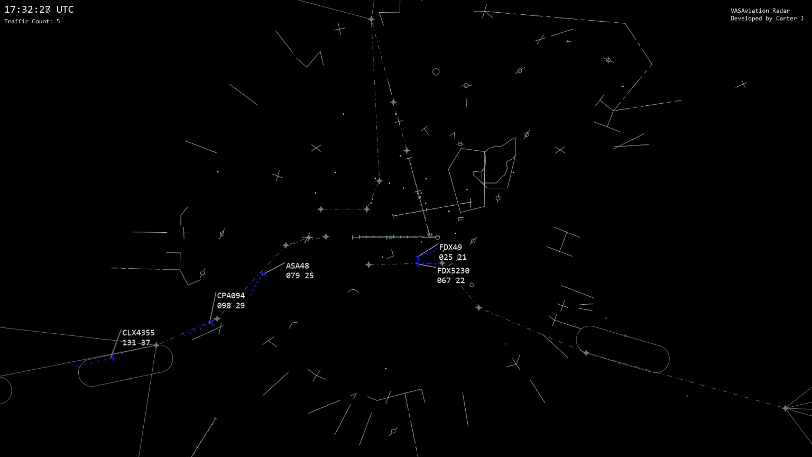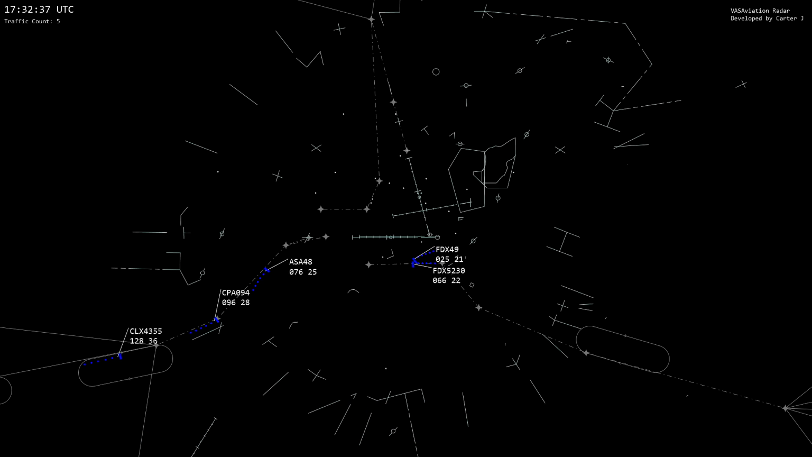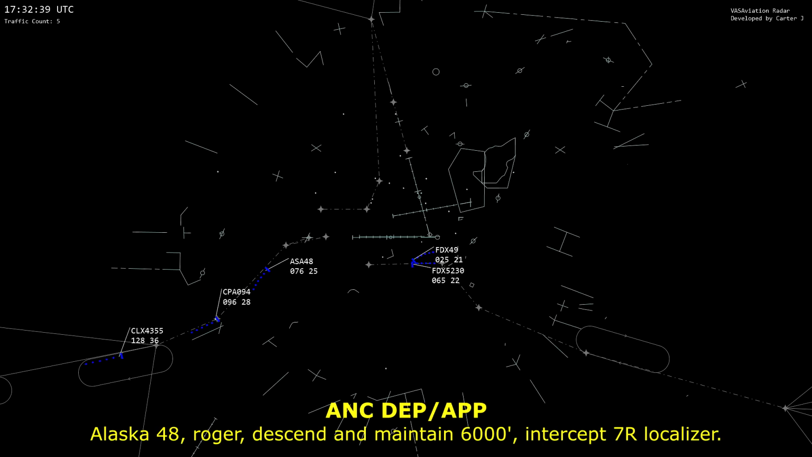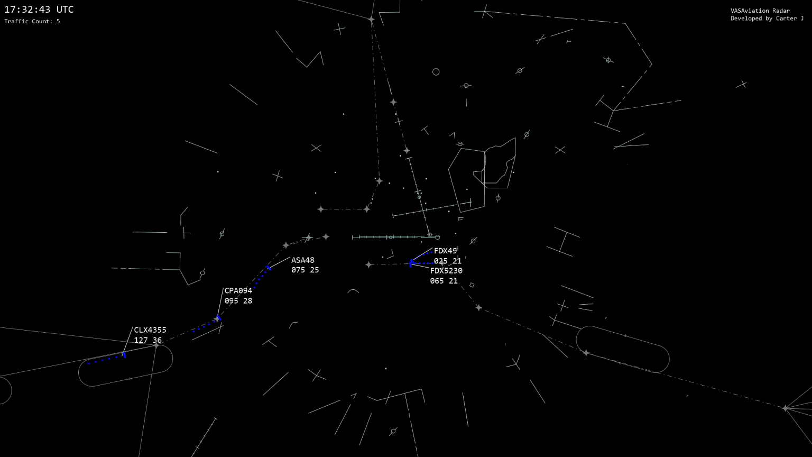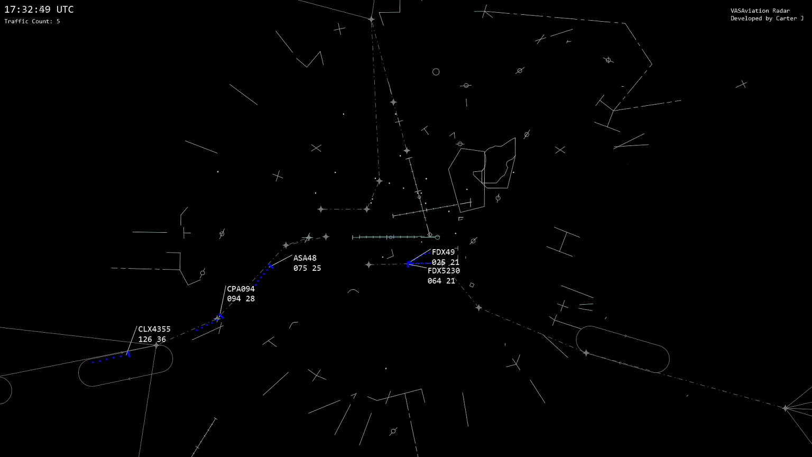48, you up? We are up there, we just turned, we're going to intercept the localizer, so we get back on the air. Alright, there's two people checking in there. Alaska 48 only, you up? Affirmative. 48, roger. Descend and maintain 6,000, intercept 7 right localizer. 6,000, intercept 7 right localizer, Alaska 48. 49 Heavy, I believe you're up as well. Just maintain 3,000, fly present heading. Alright, FedEx 49 Heavy, 2,500 climbing 3,000, present heading.